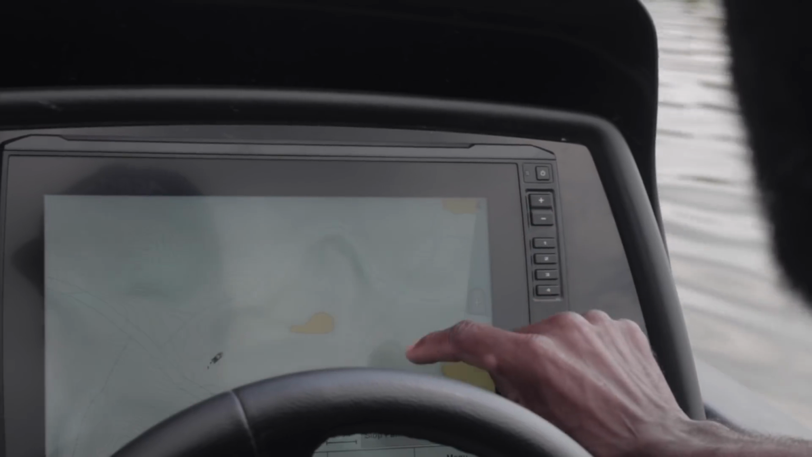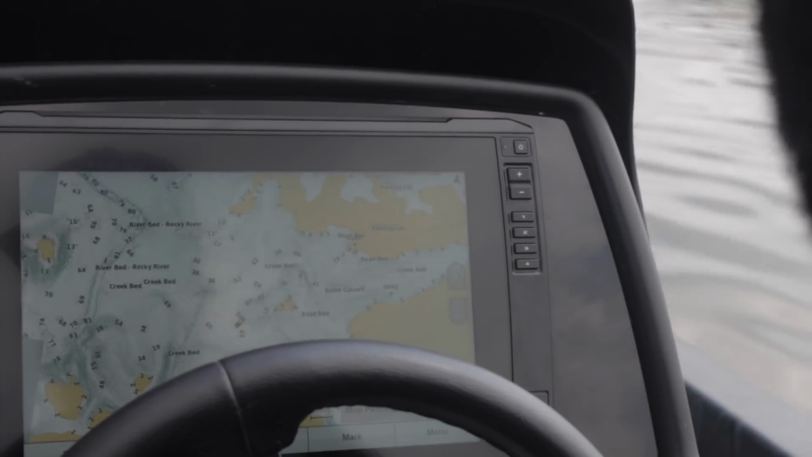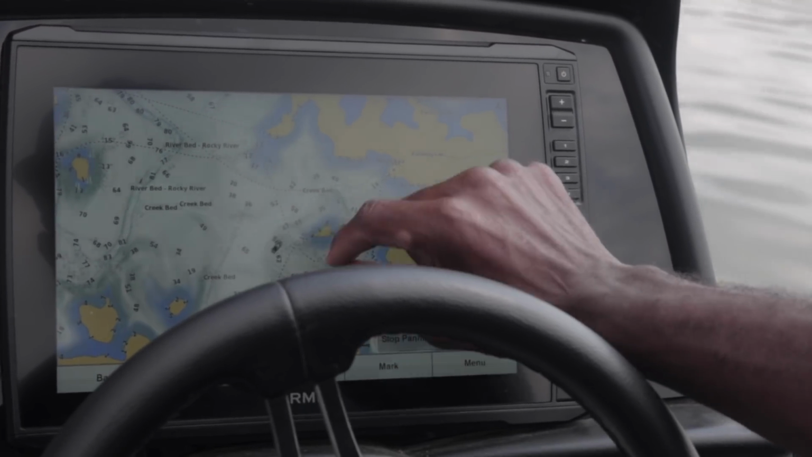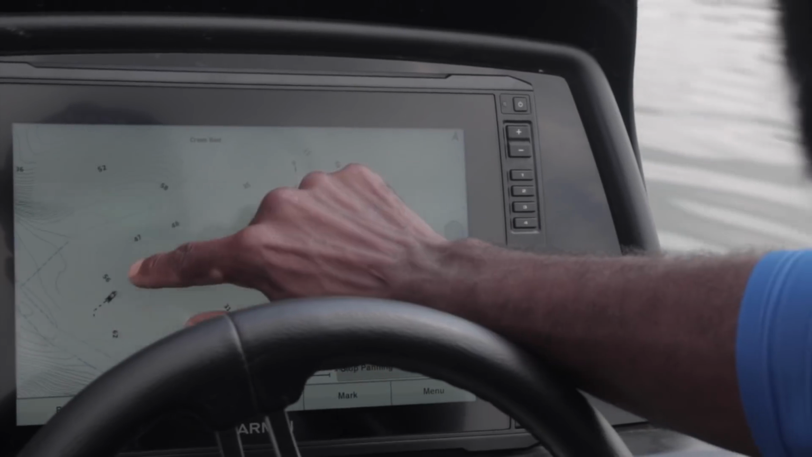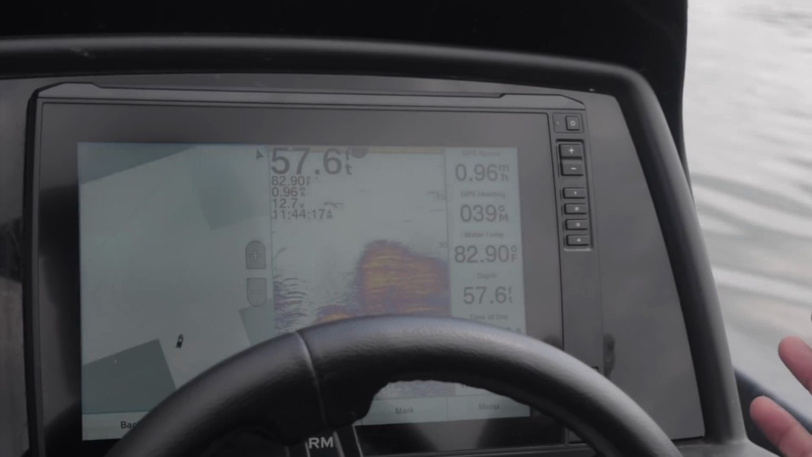I'm zooming out. This is the middle of the creek. I'll zoom way out so you can see where I'm at. I'm in the dead center of the creek right there. The boat, there's the boat, that's us. There's your creek, there's your island. Now here on the tip, a very long point. This is a high percentage area.